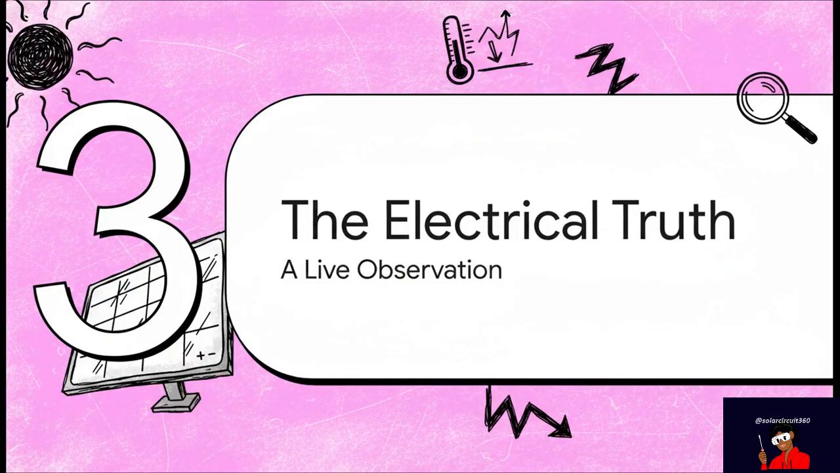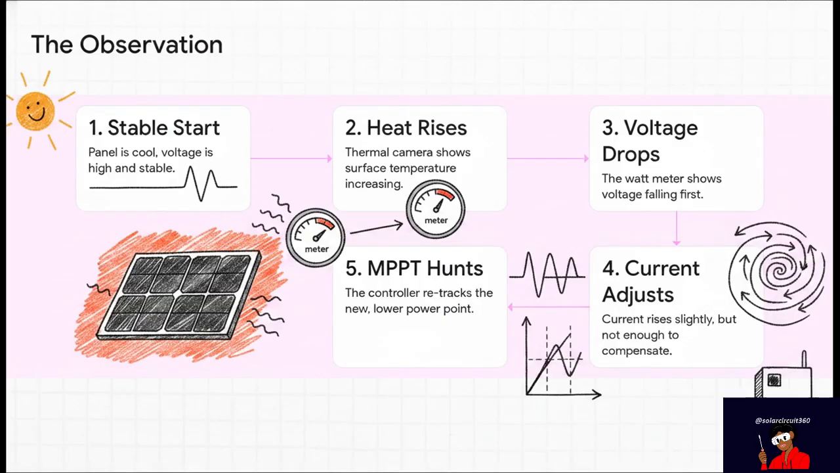Look, theory is great and all, but I want you to see this happen. We're going to walk through step by step what actually goes down in real time as a panel just sits out in the sun. So we start out with a cool panel. Everything's happy, voltage is nice and high. Then the thermal camera shows it's starting to heat up. Now watch the watt meter. The very first thing to move is the voltage. It starts to fall. Then you see the current adjust a tiny bit. And right after that, the charge controller basically starts to panic. It has to start hunting for the new, much lower maximum power point. The system is just trying to make the best of a really bad situation.